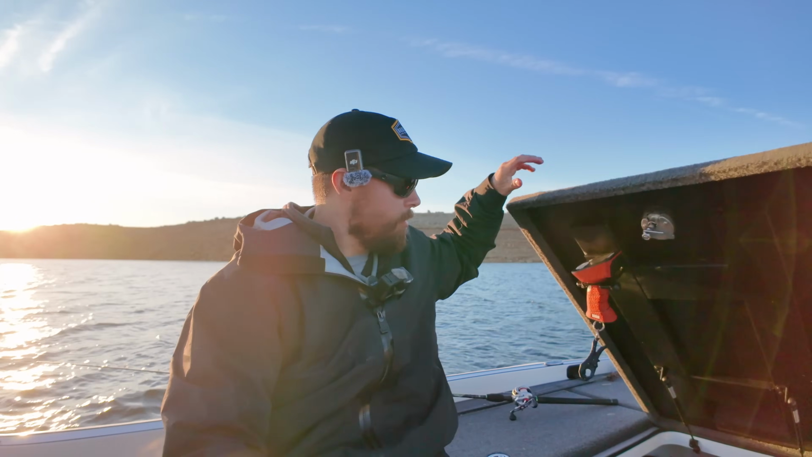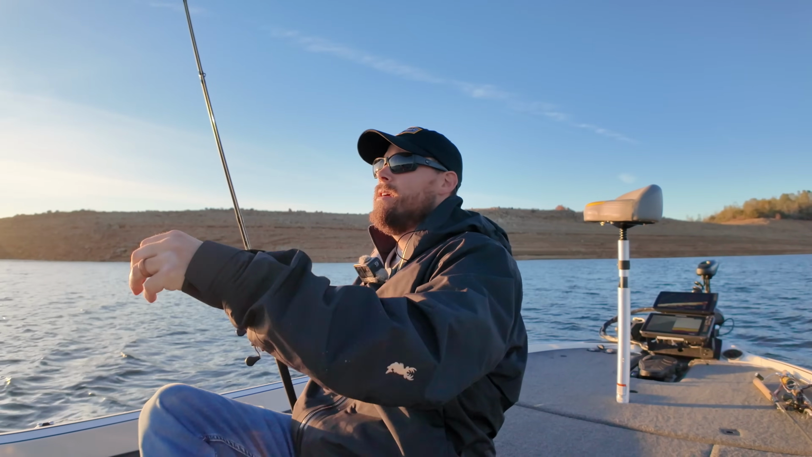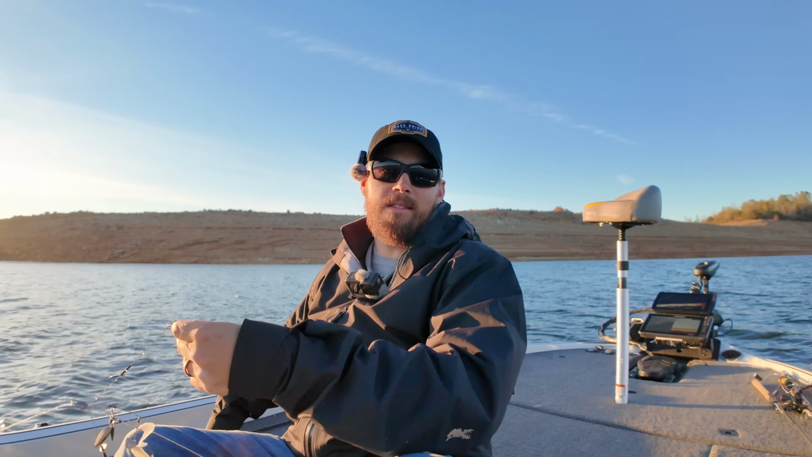Pretty cool. Pretty cool. We're running out of daylight here. See how much longer we can stay out. The sun's been going down about 5 o'clock. It's like 4 right now.